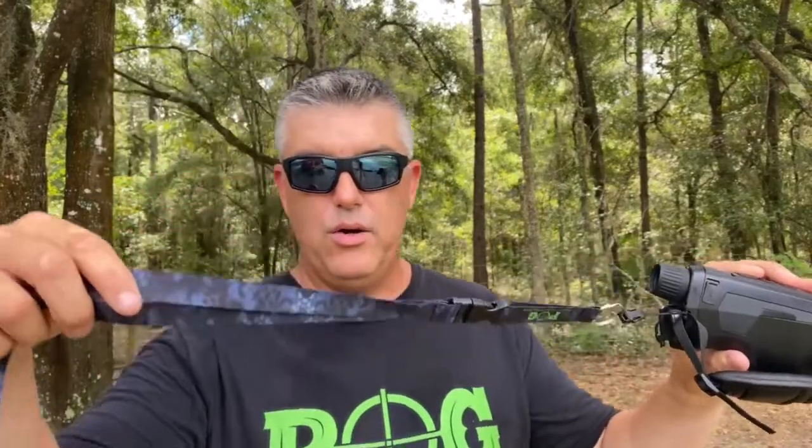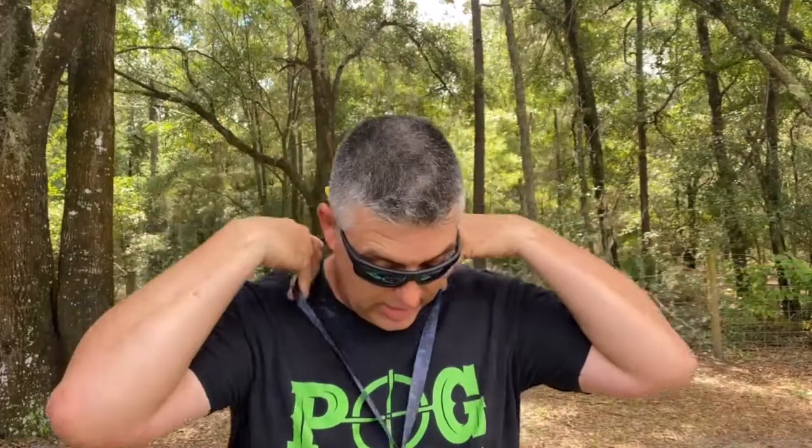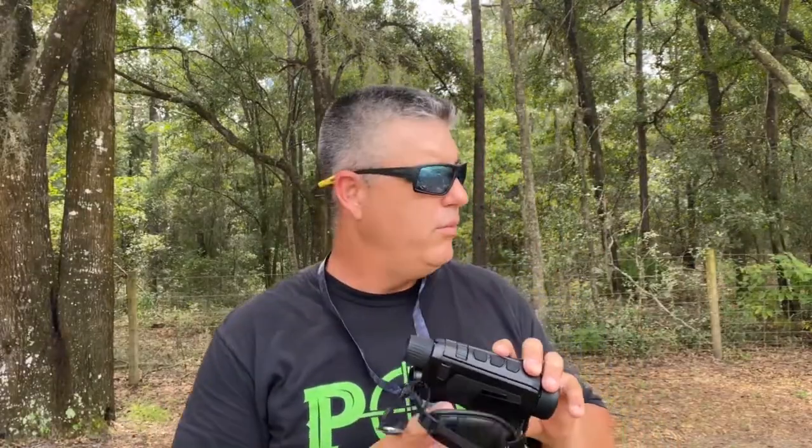I've attached my own neck lanyard on here because whenever I use this thing for hunting, I keep it right here on my side. I use it for driving. I use it for scanning. And when I say driving, I drive a golf cart, not a vehicle. But we drive golf carts through open fields most of the time and some woods, and this thing is great for driving. It's great for finding things.